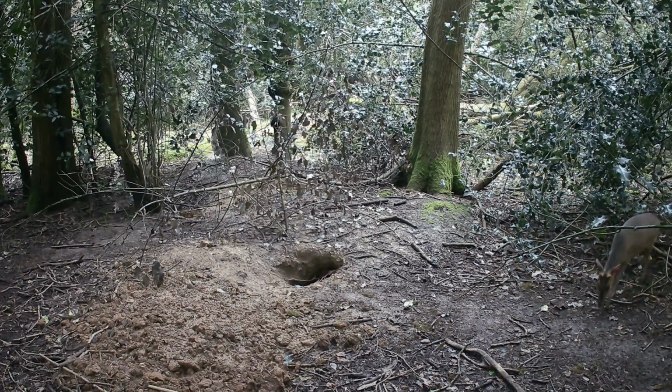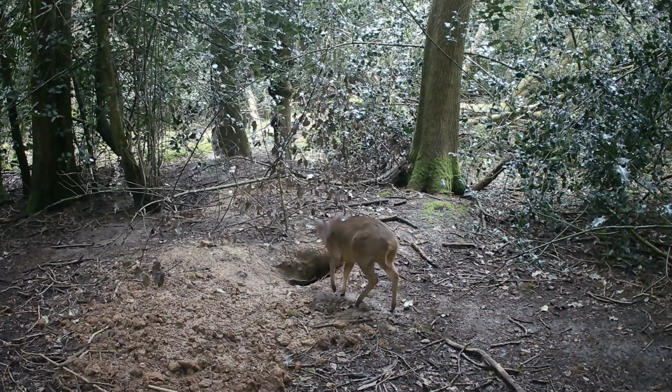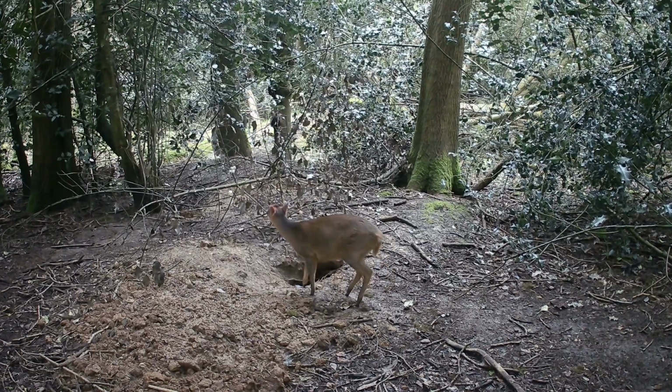And there's quite a few muntjac here, and this looks like a young buck. Just got a fresh set of antlers growing there.